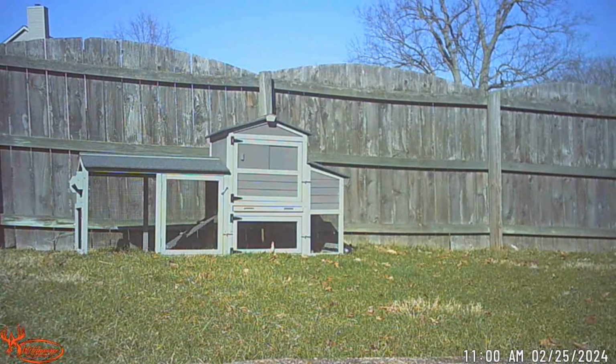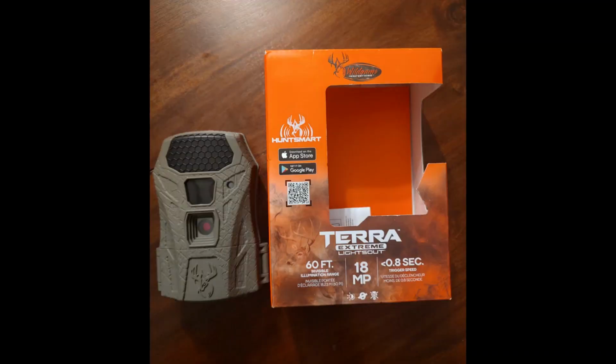Overall, it doesn't seem too bad. For the price I paid, it certainly seems worth it. And just for the use that we need, there's definitely better ones out there, but this seems to be okay, minus the power issue. I don't know if that's the batteries or the switch. But otherwise, it seems decent for my purposes.